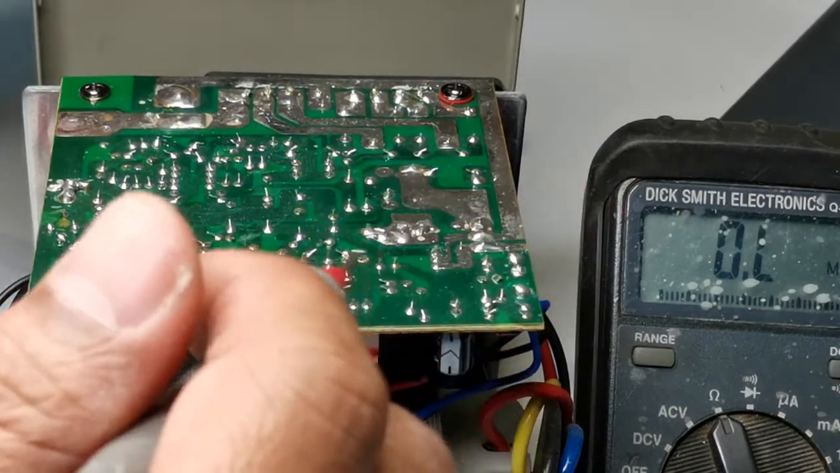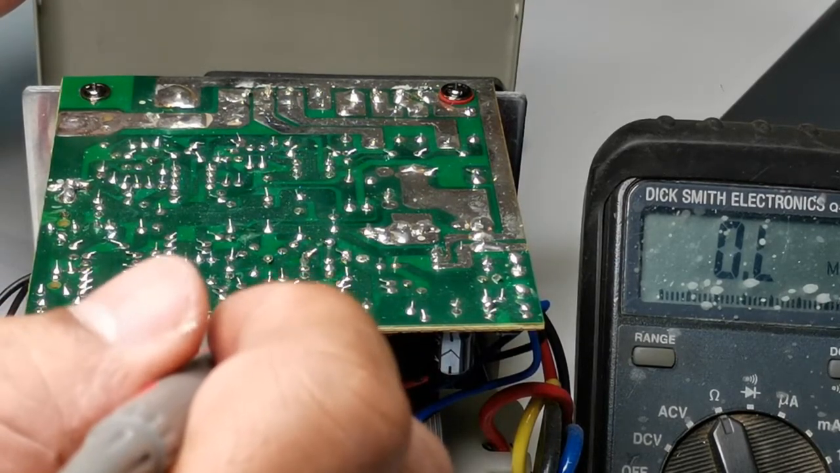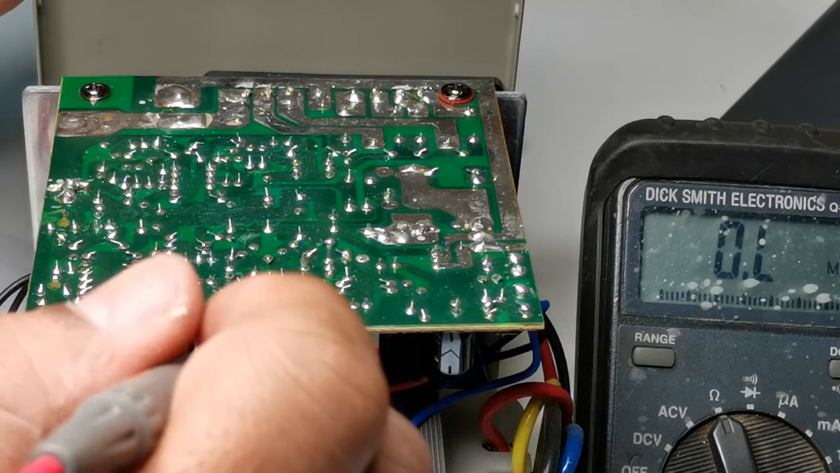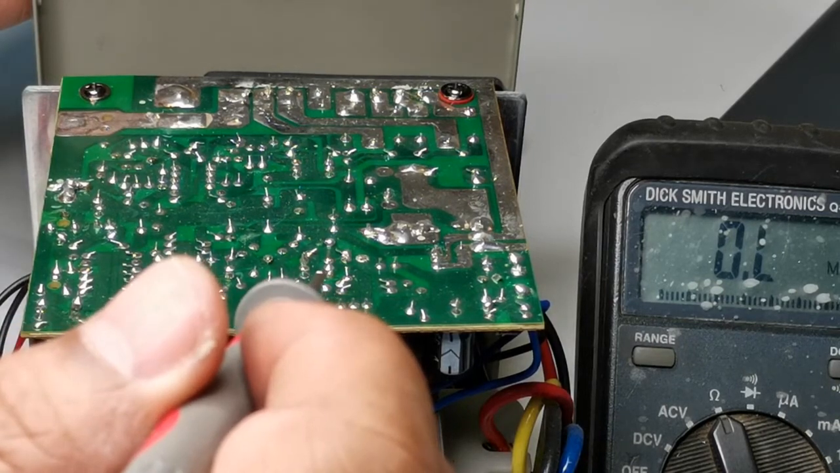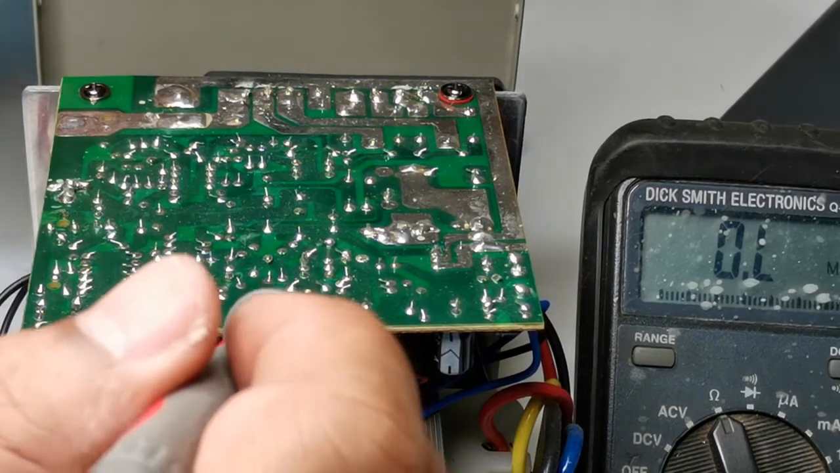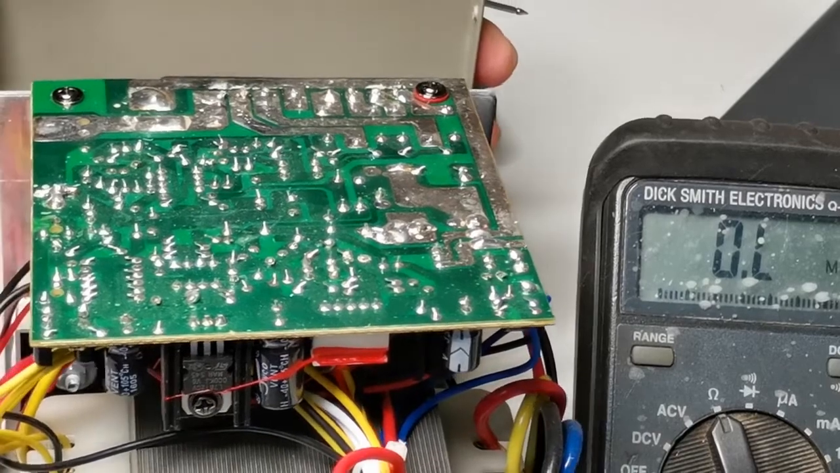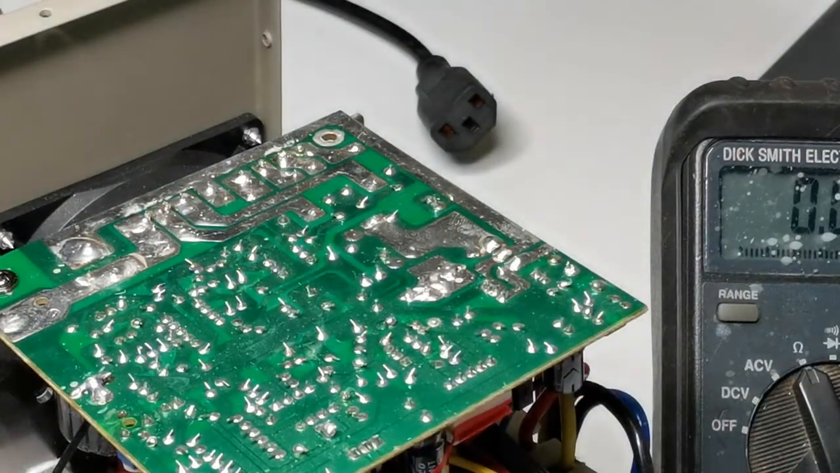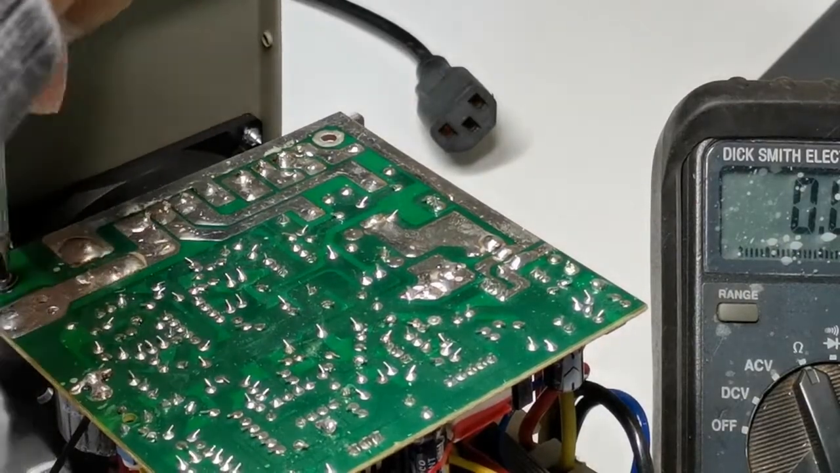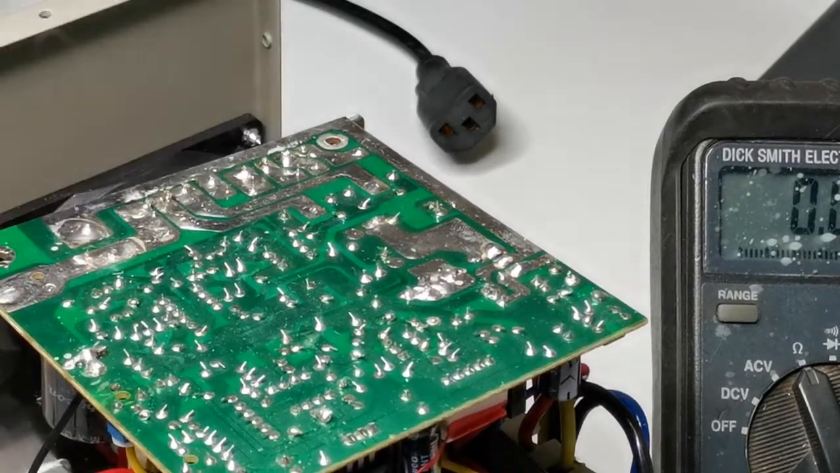For dual op amps, the normal pin configuration is pin 8 is the supply voltage, which is positive, and pin 4 is the negative voltage for split supply. So we'll see if there's an op amp connected to this voltage regulator. Take this board out and have a look from underneath. If not an op amp, some are transistors in push-pull configuration.